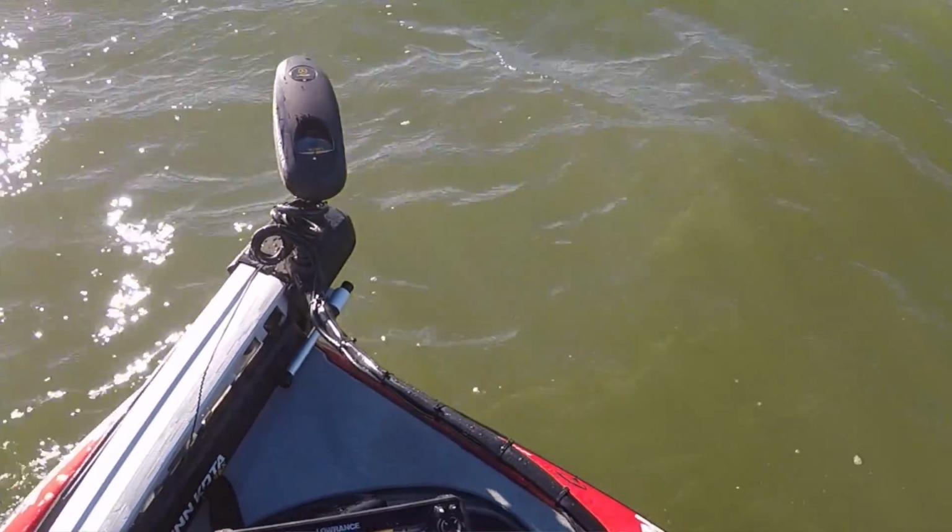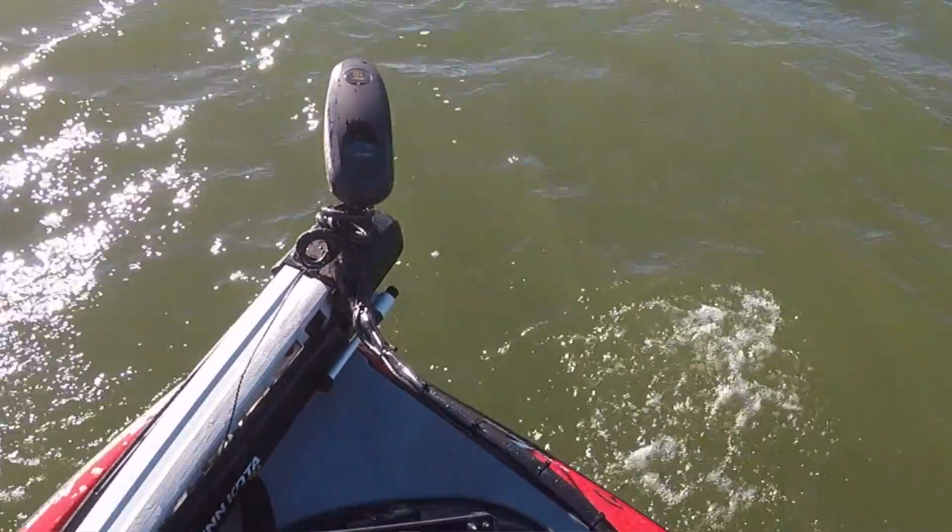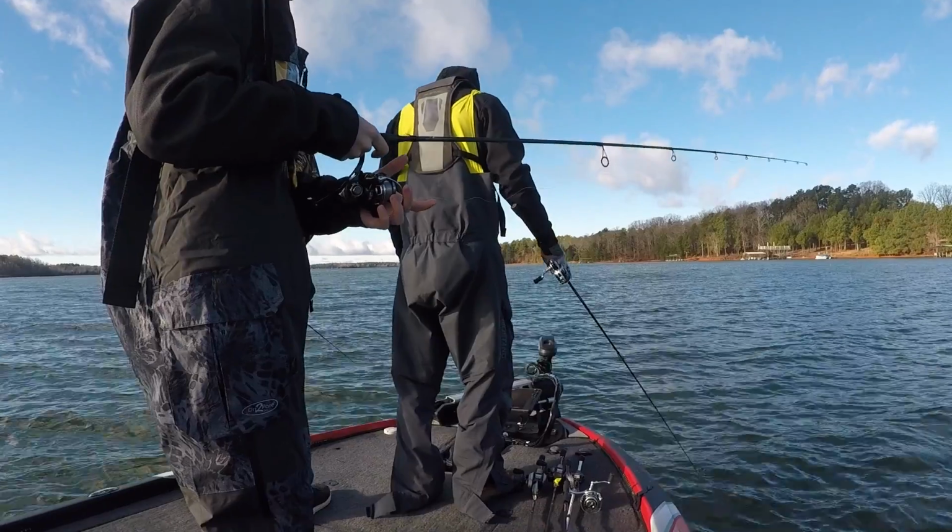I'm using a 52-inch shaft. We're in those really heavy waves. That keeps my prop in the water. That keeps the transducer down in the water so it reads a lot clearer. And my prop's not making all that noise by cavitating coming out of the water. So I'll never have another boat without a 52-inch shaft on the trolling motor.